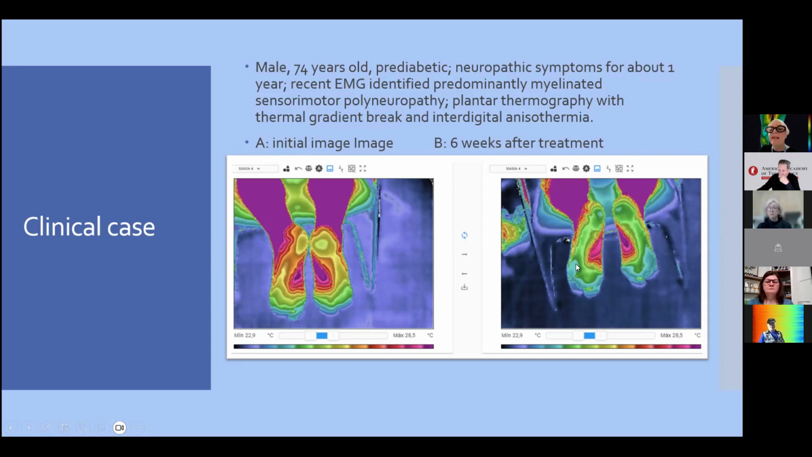You can see the thermal gradients more uniform here. It's very important to use this because this patient was thinking, why am I doing this treatment? I can't improve this function.